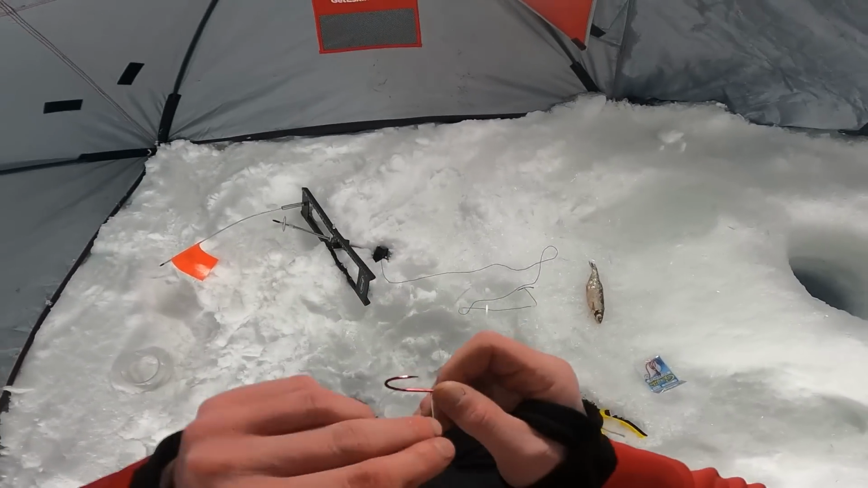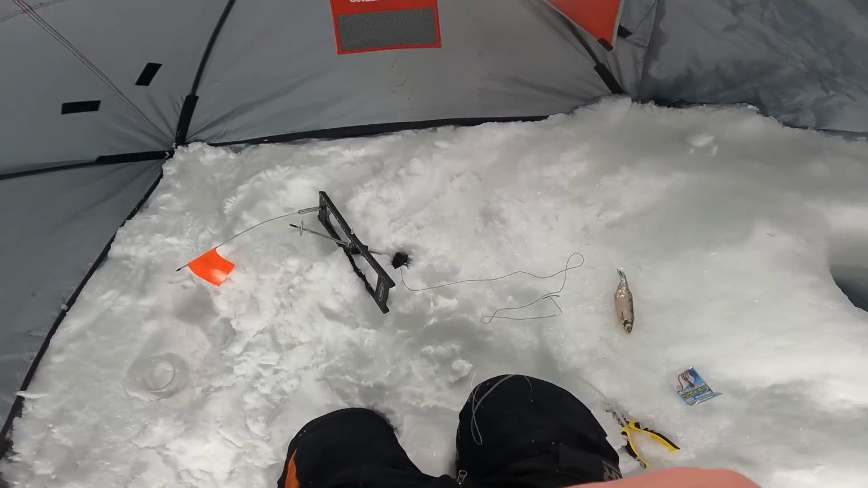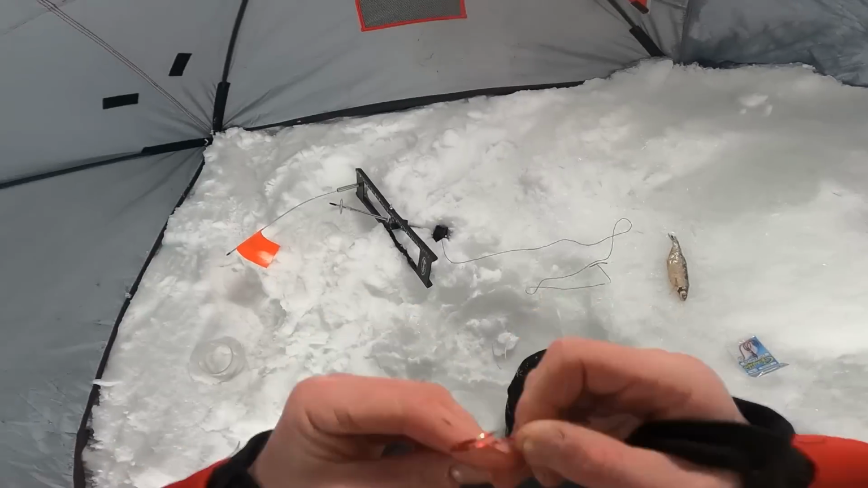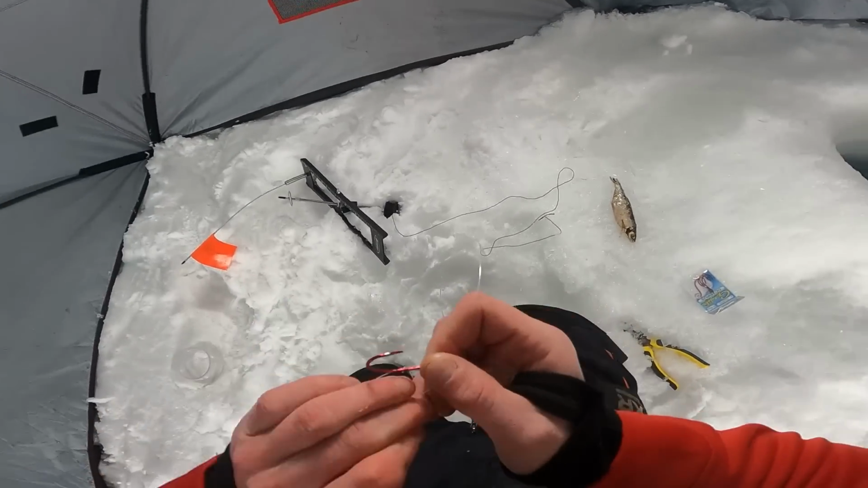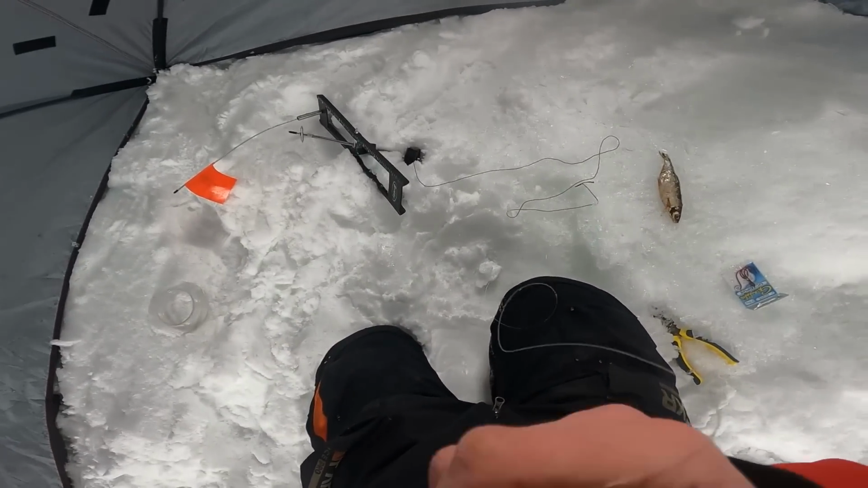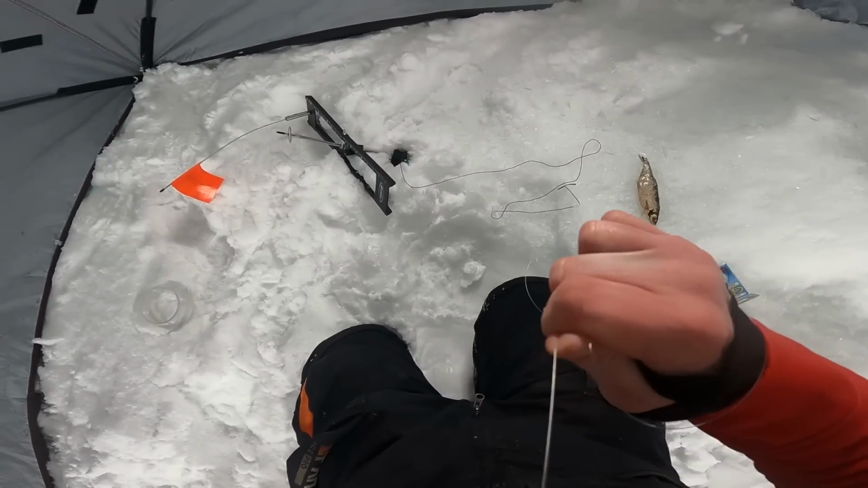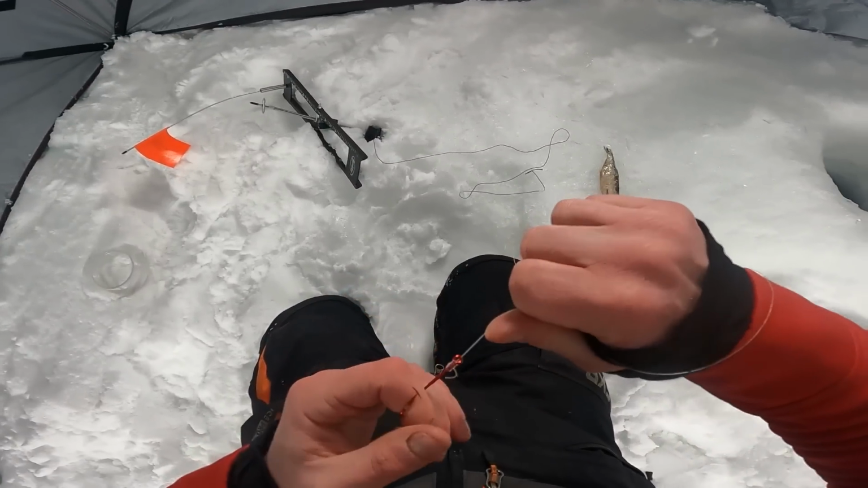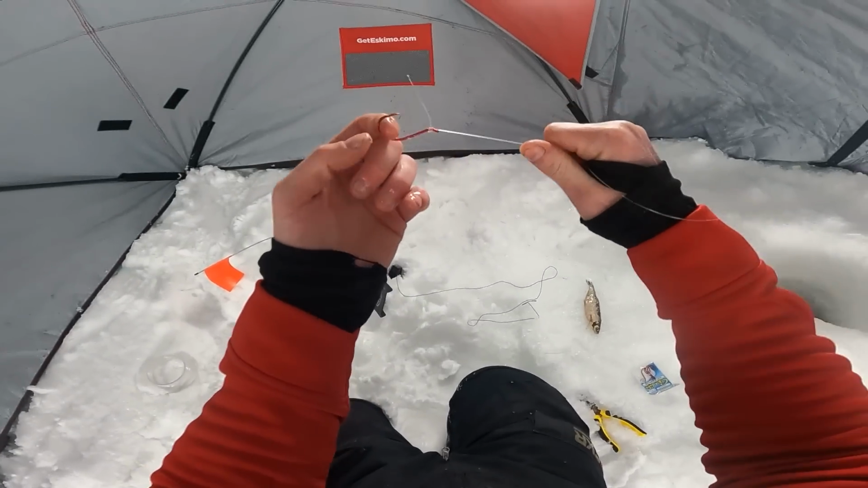And then all you do is just feed the line across the shank and through the loop. Just do that about, I don't know, 7 times or 8 times. I want that to sit nice. And then, while keeping the tag end snug, you just cinch that down. Spit on it. Everybody knows that that's the key. And there it is. There's a snell knot.